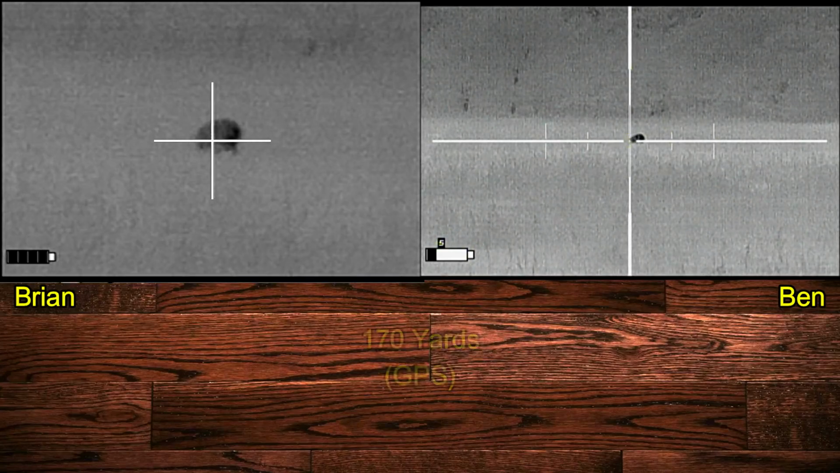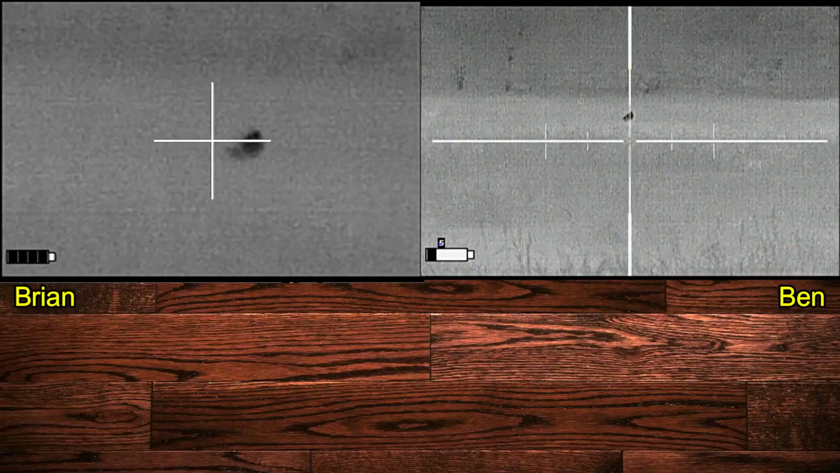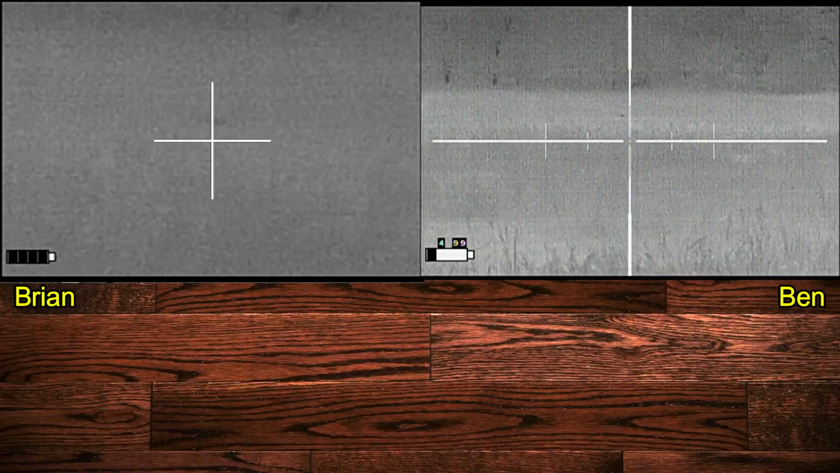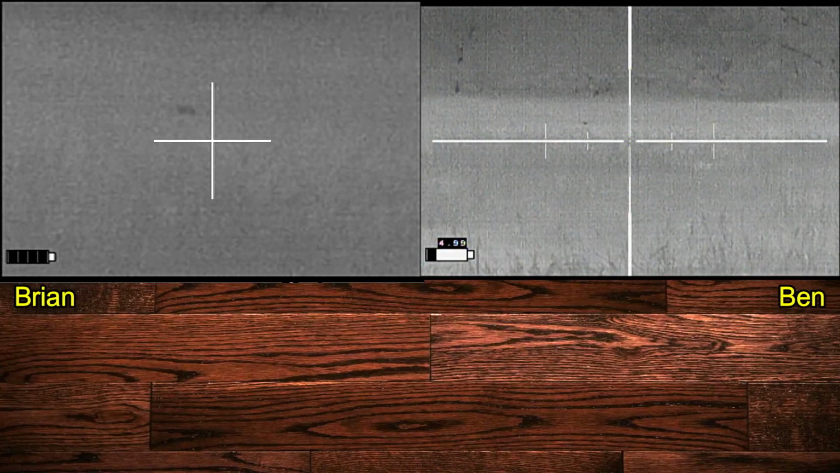You ready? Ready. 3, 2, 1. 2 shots, 2 hits, and our pig is down. Boom. Safety on. Safety on. This fellow turned out to be a 180-pound boar.